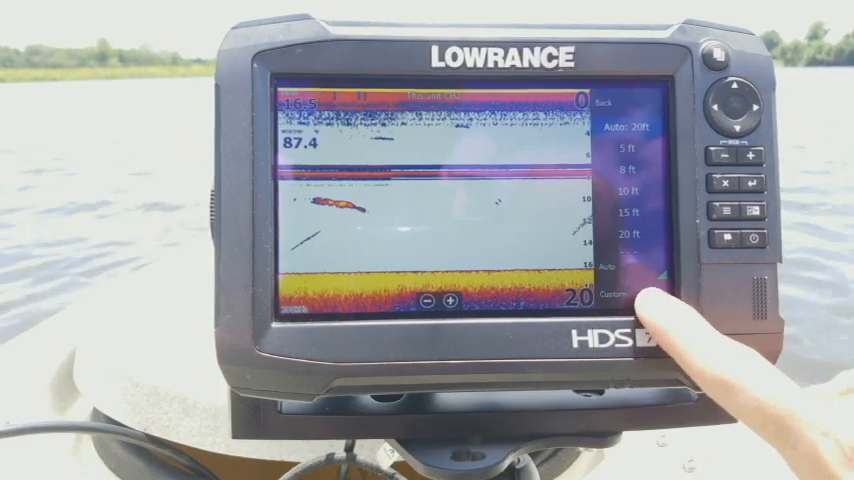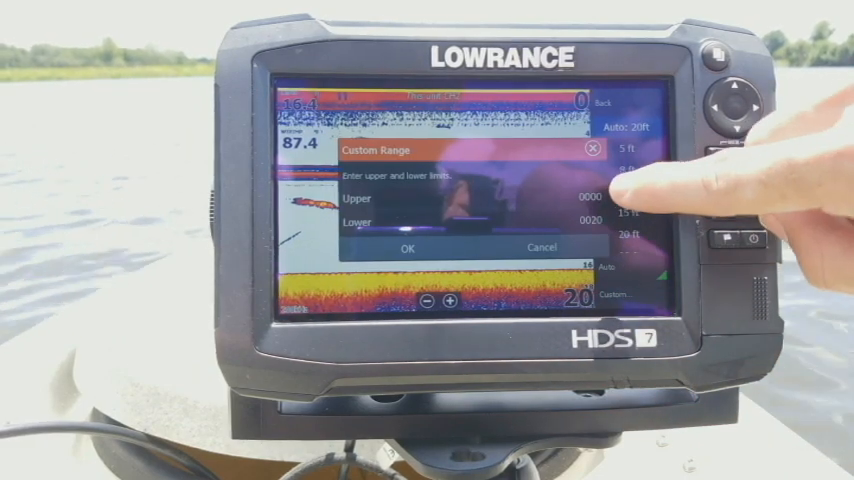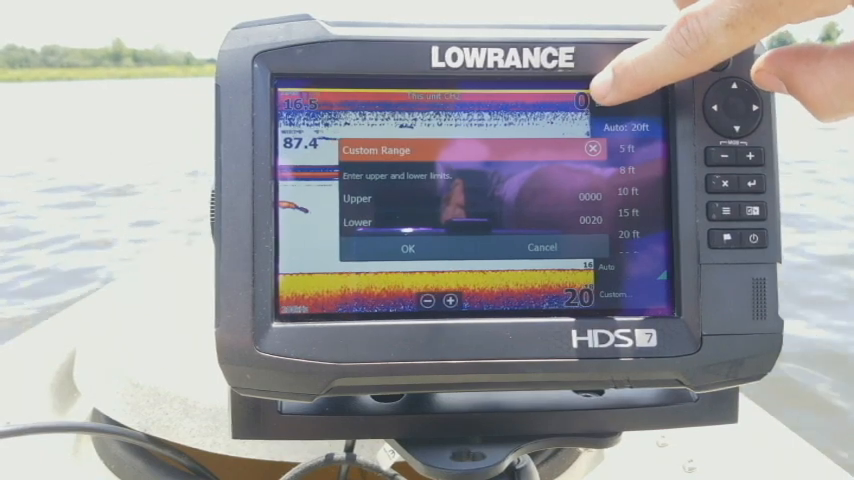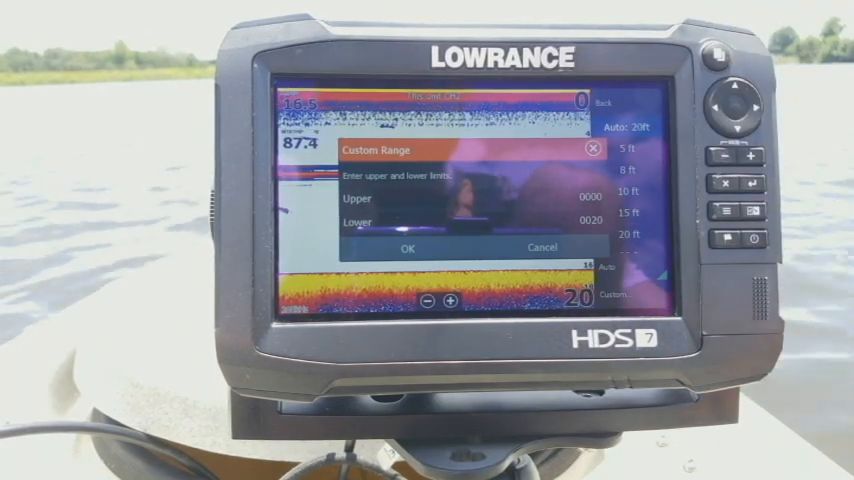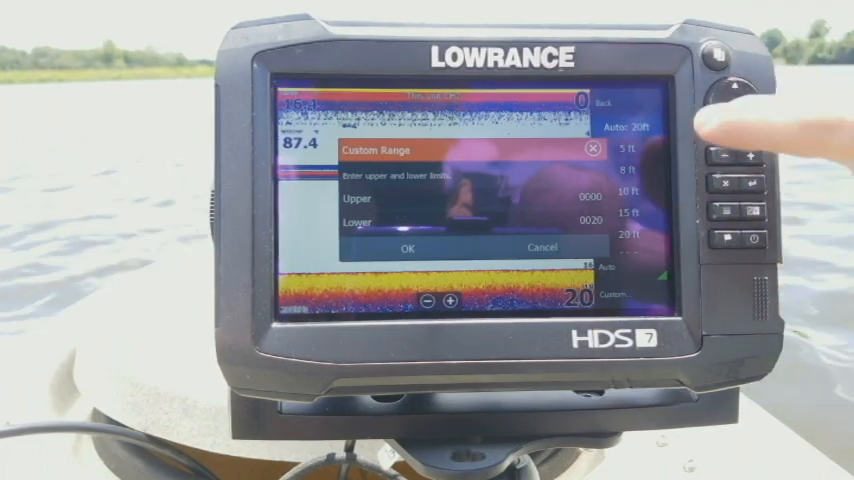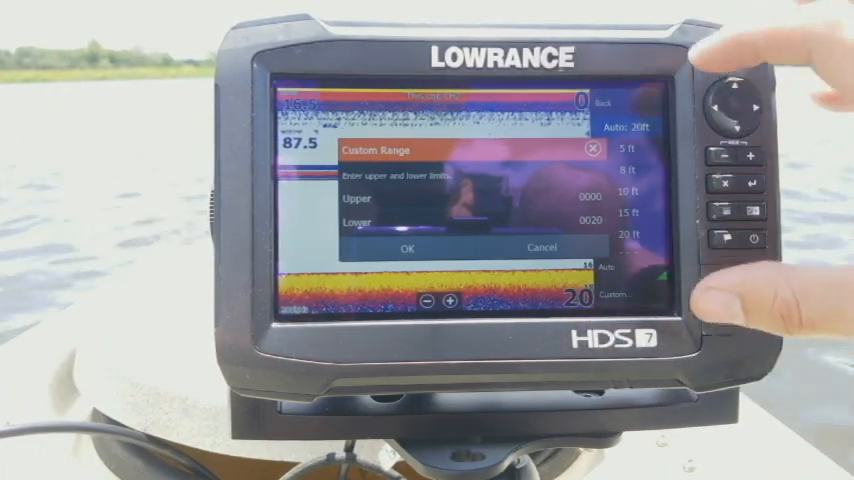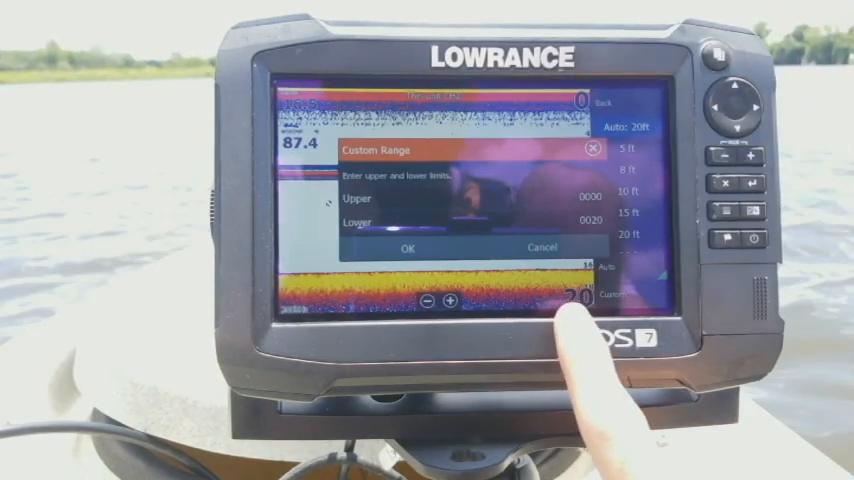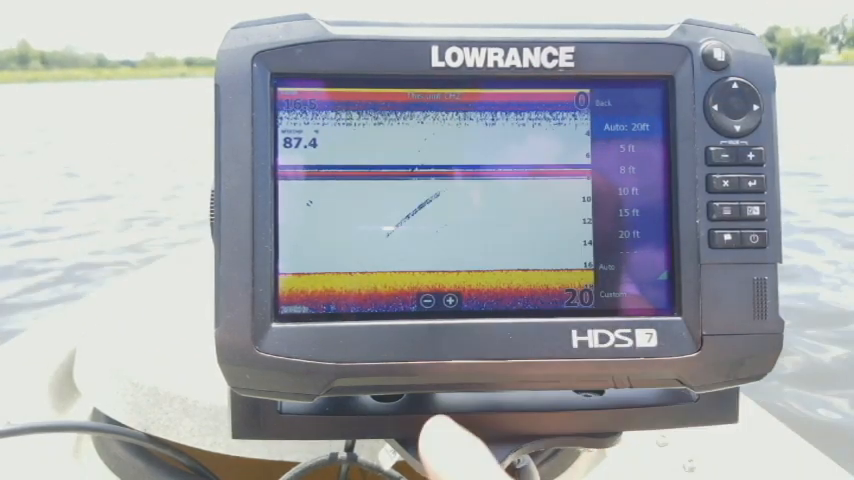Now you also have this custom button here where you can go through and select what your limits are. So this very top number here is your upper. If I just wanted to see from 10 to 20, I could set the top number, my upper, to 10 and my bottom number to 20. And then it would only show me from 10 to 20 feet on my screen. It's just a way for you to customize it a little bit further.